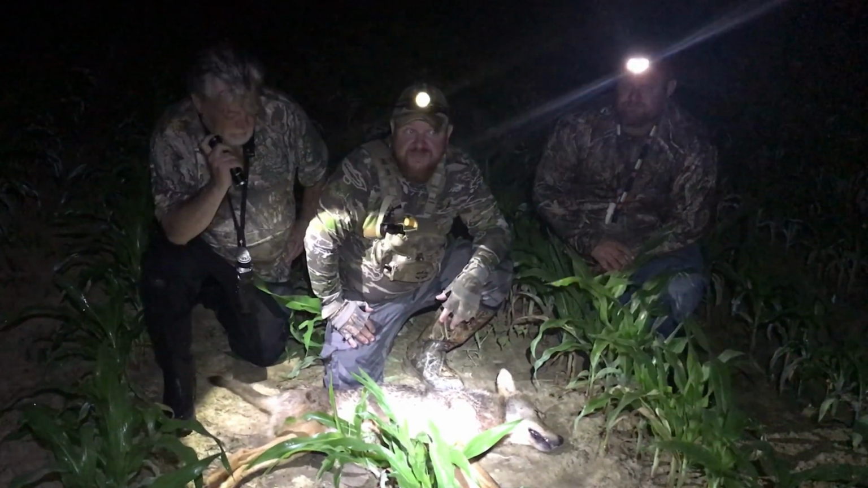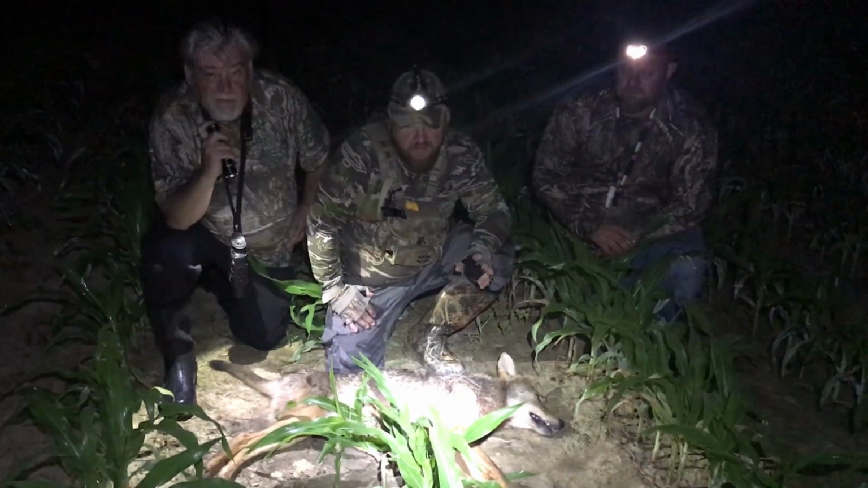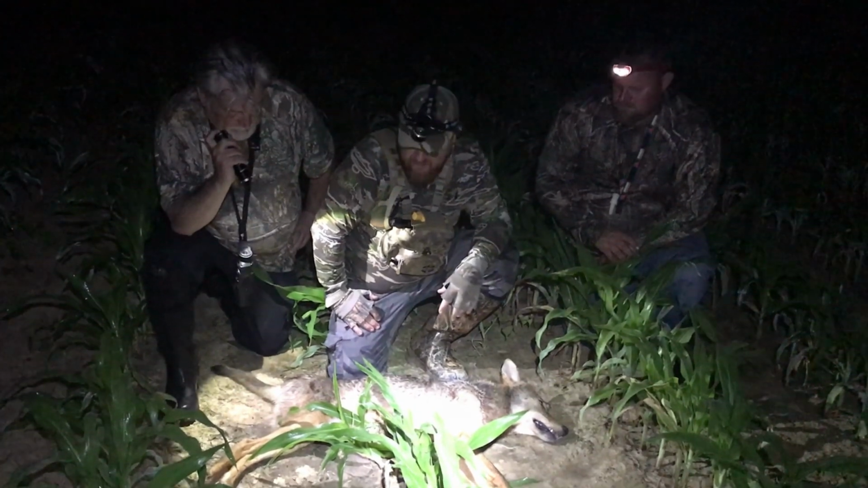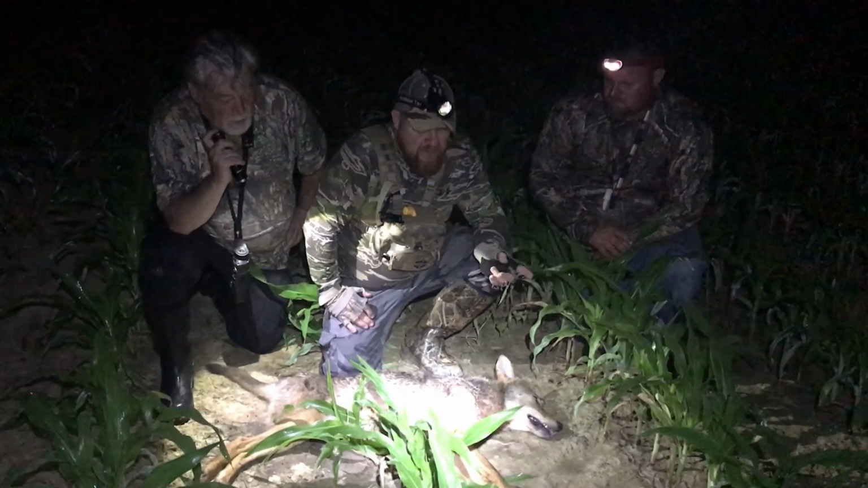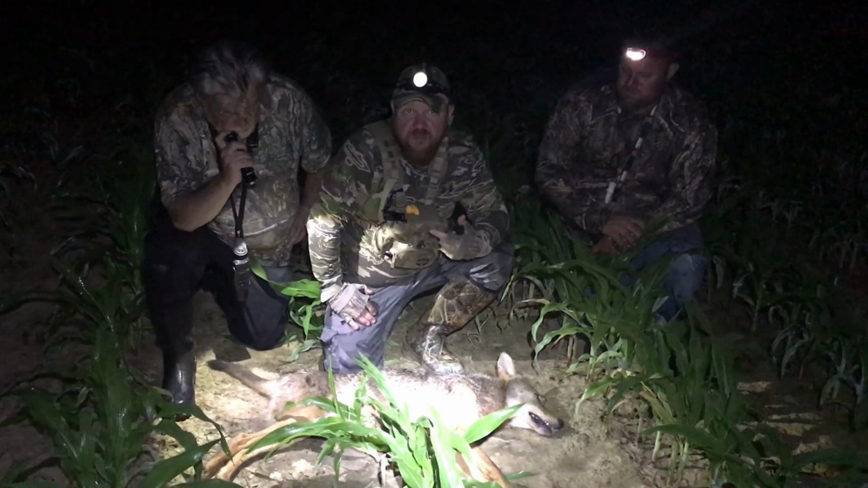Big male, man. This is the first time we've ever set foot on this property. I said technically our second set really. Went to that other set, we just didn't like it, so we left. But coyotes are moving. How many did we see on the first set? 4? Because I seen 4. 3. Yeah, we had 3 over there, he killed 1, and we just called in a double.